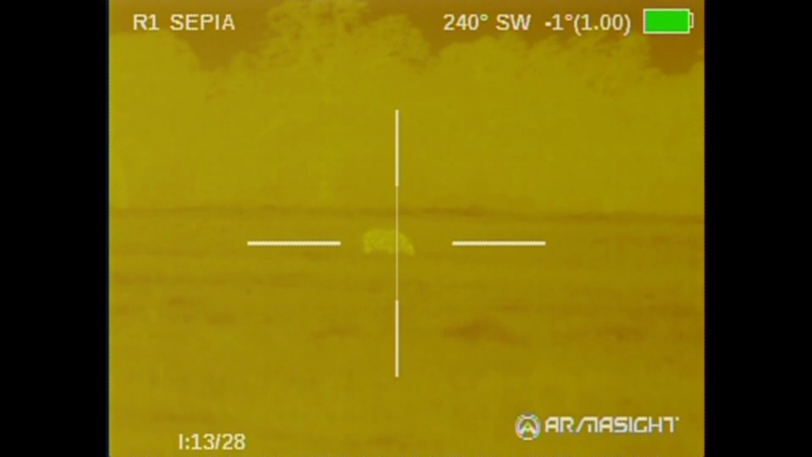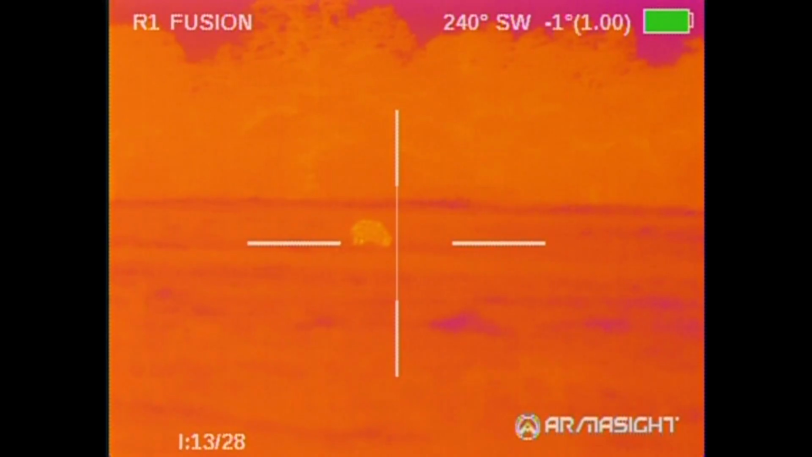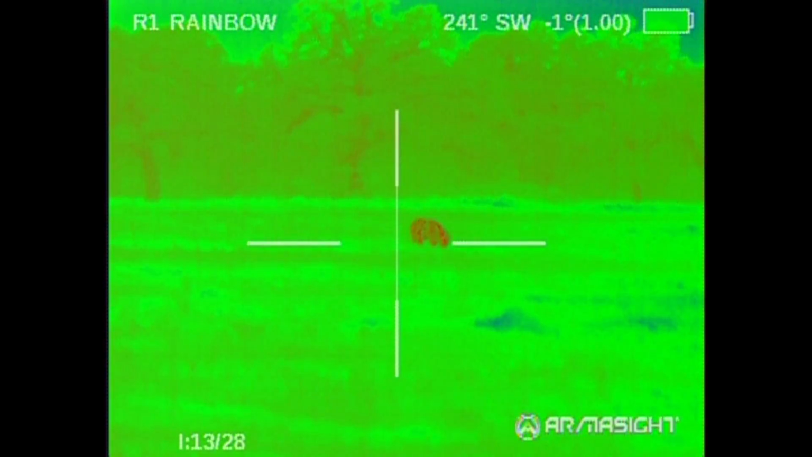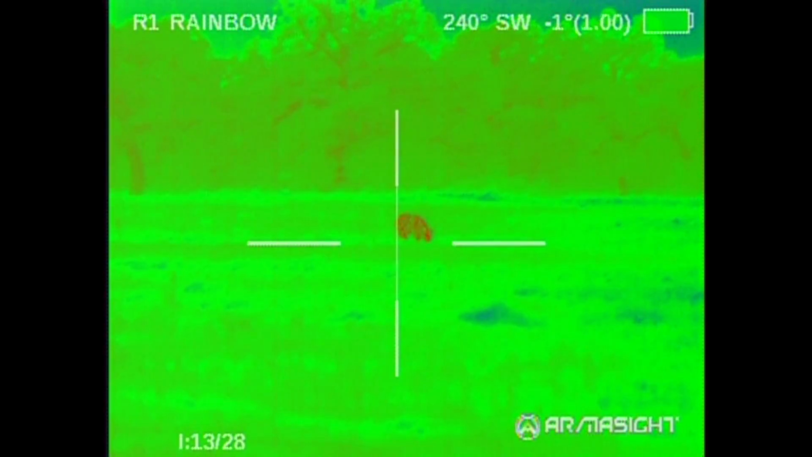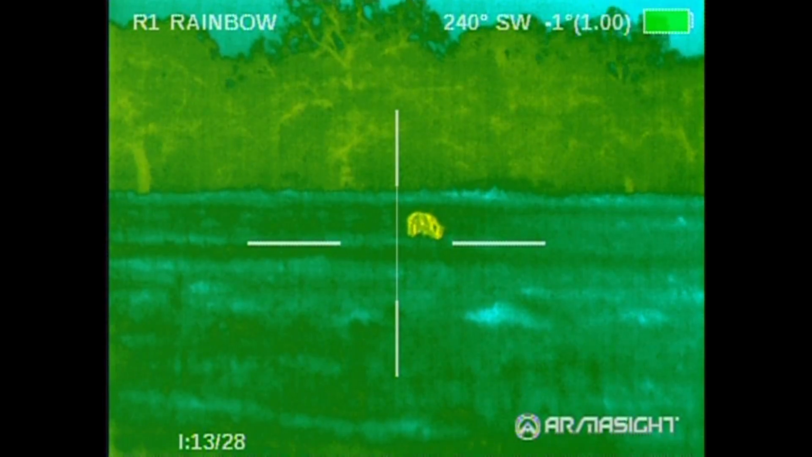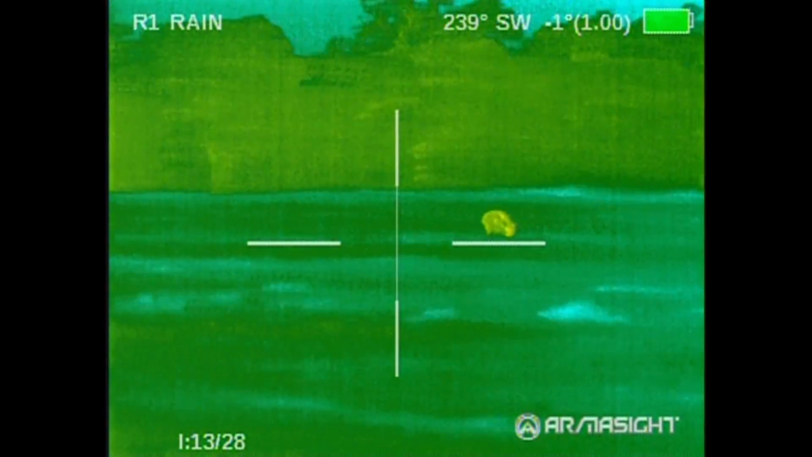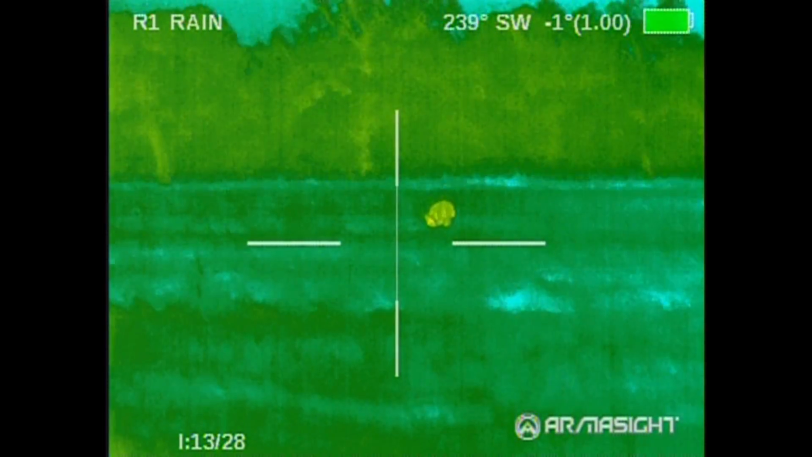It was partly because of the rain, but it was because the weeds were tall and they were wet, and I wasn't getting the definition that I'm used to with this Pro line. So I went through all the different palettes, as you can see here. We started out with black hot, we went to sepia, and then the fusion. Now we're in rainbow, and then rain, which is what I ultimately ended up choosing for this because I thought he stood out really well.